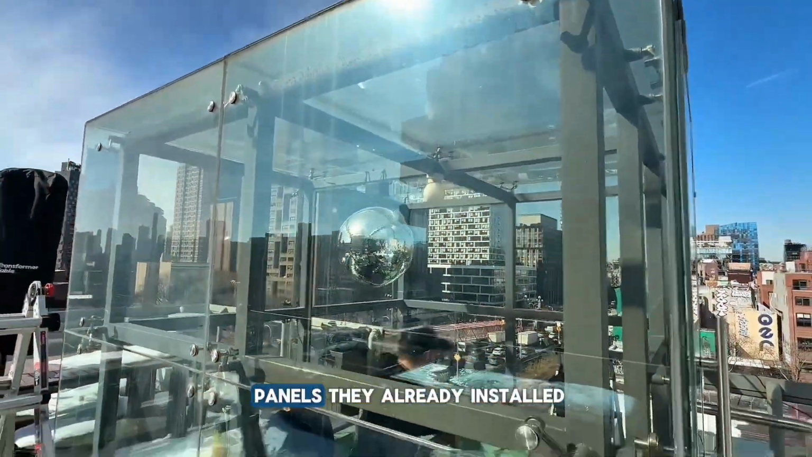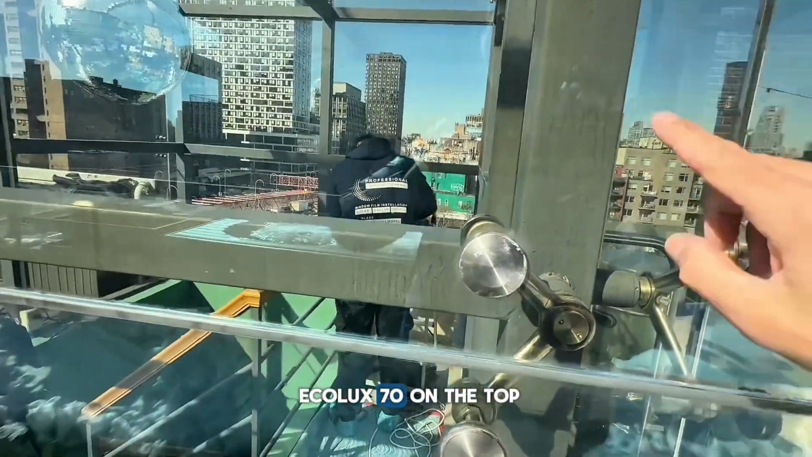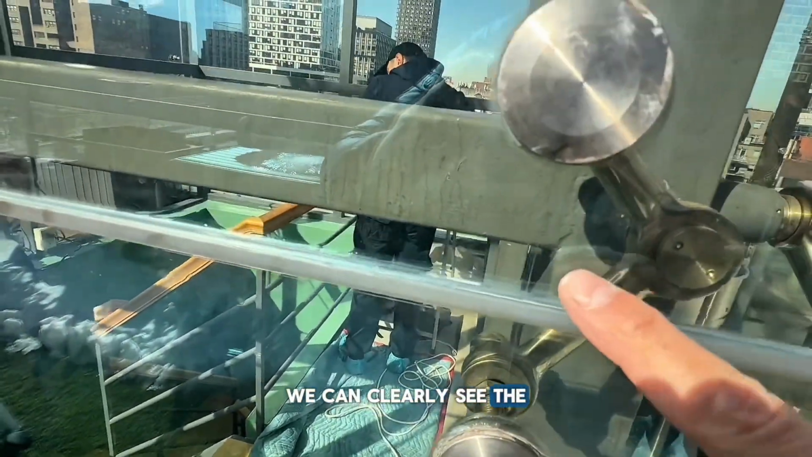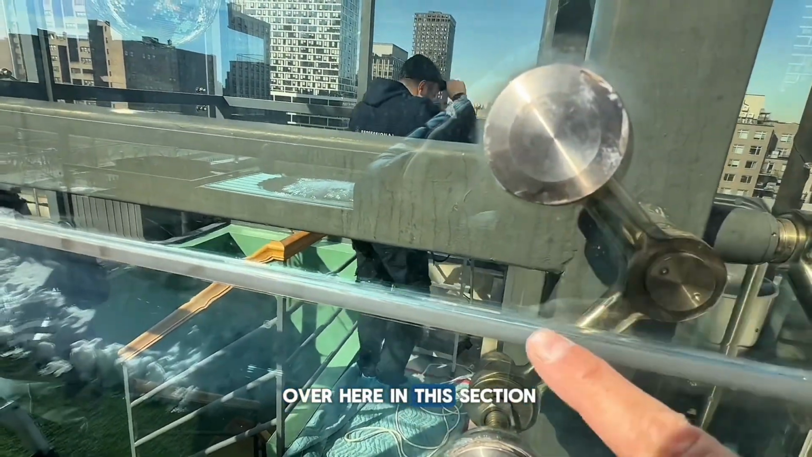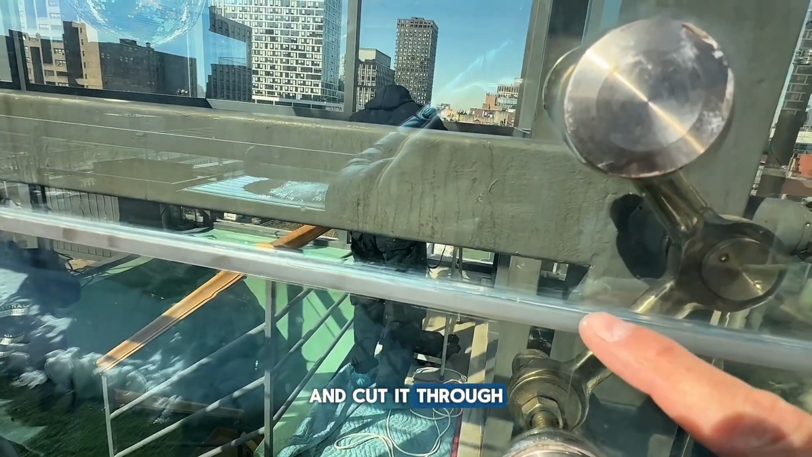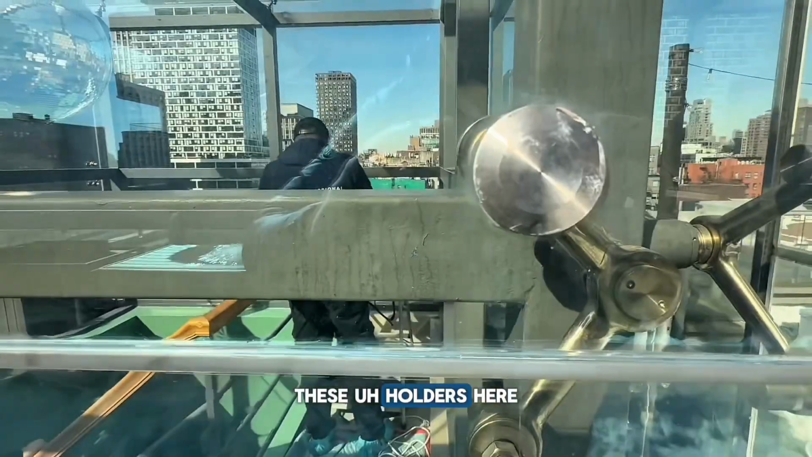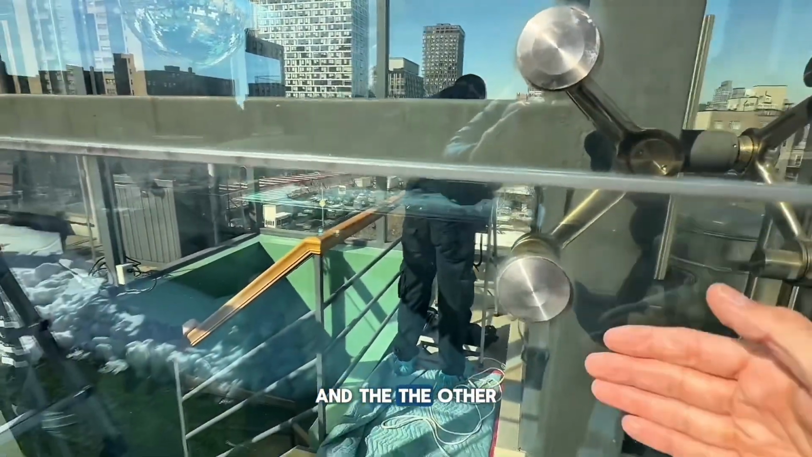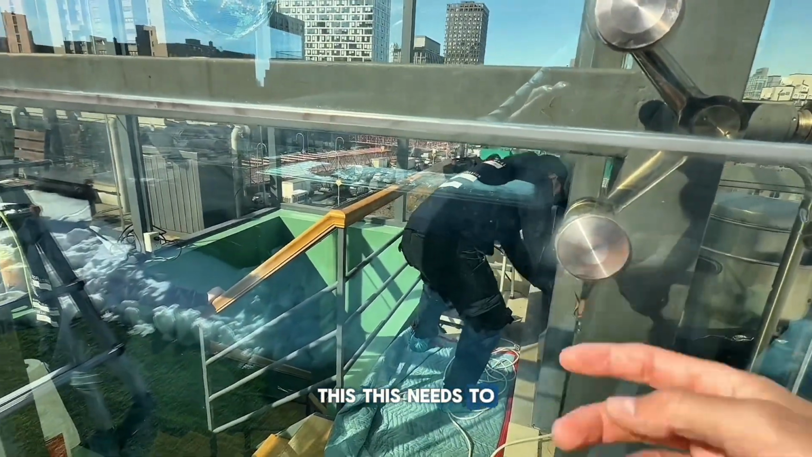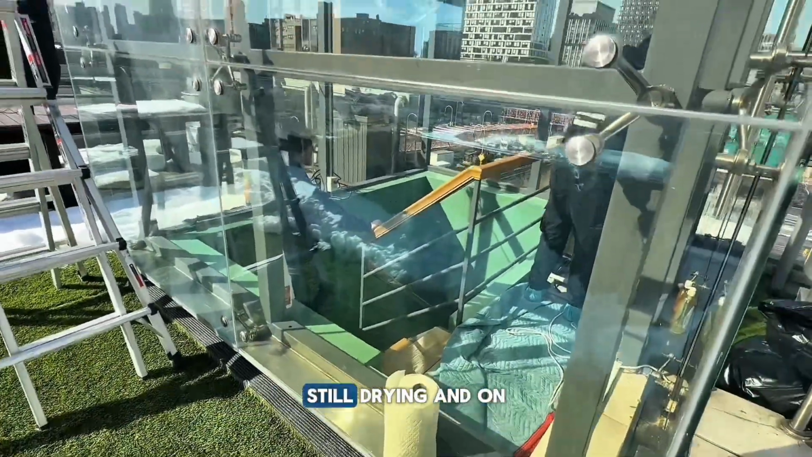Okay, so these two panels, they are already installed. As you can see, we have the Ecolux 70 on the top. We can clearly see the small thin line over here in this section, because we needed to cut off the circle and cut it through so we could fit behind these holders here. And the other part, yeah, this needs to be touched up. And this is still fresh film, installed yesterday, still drying.